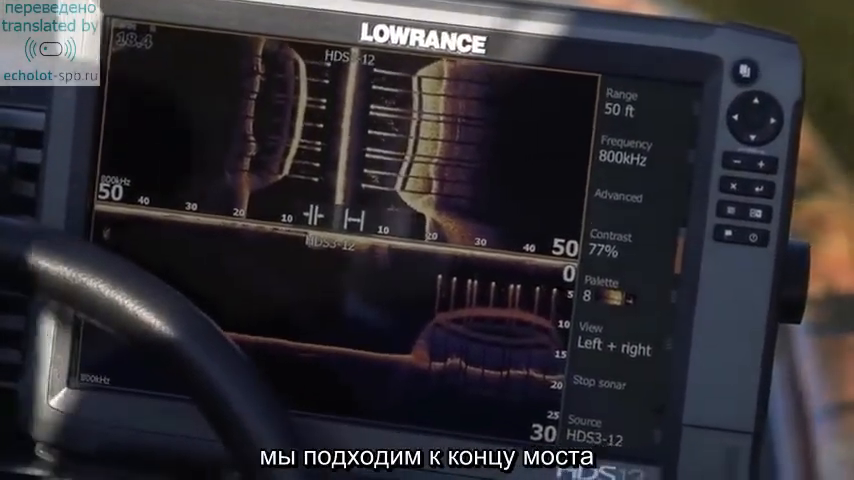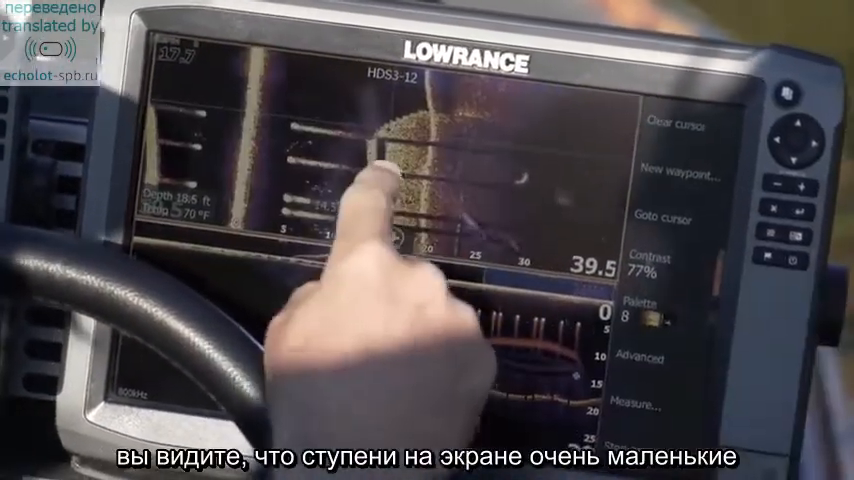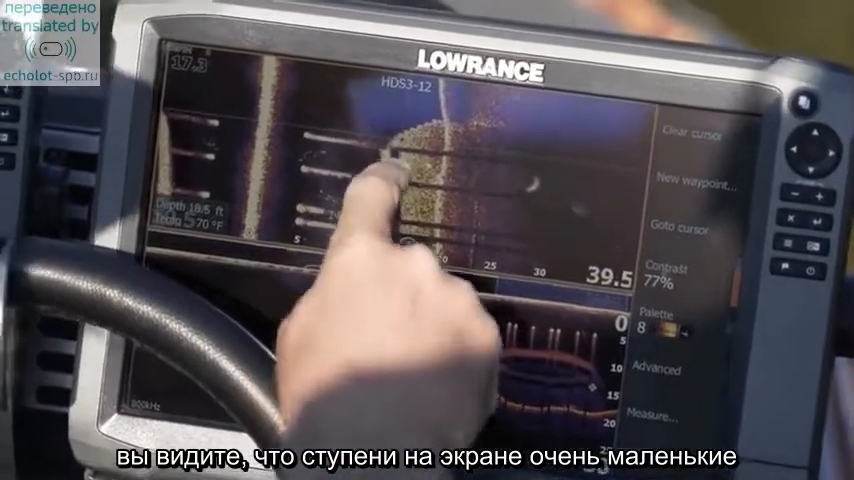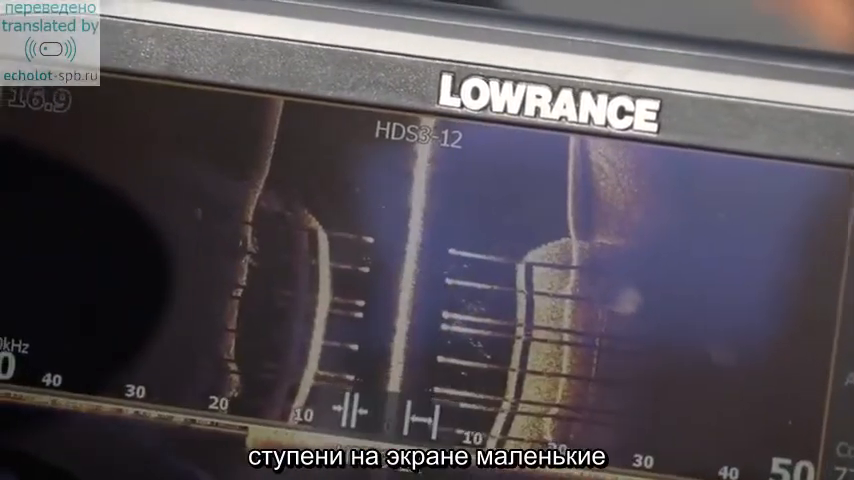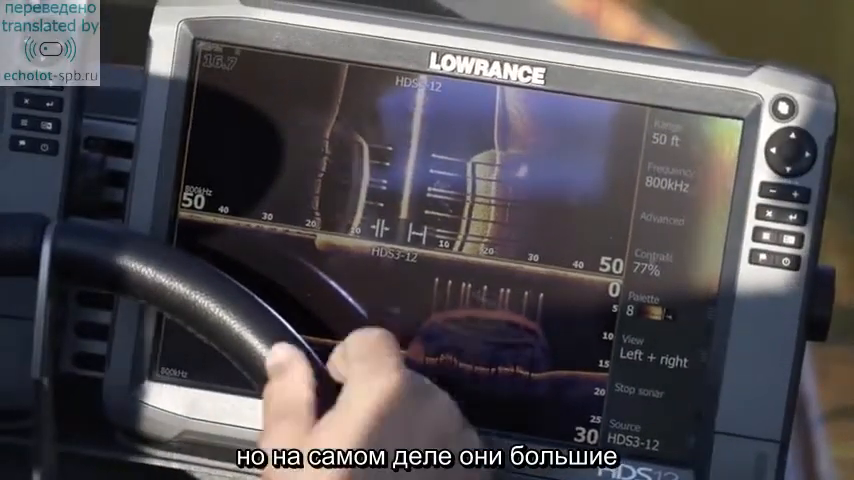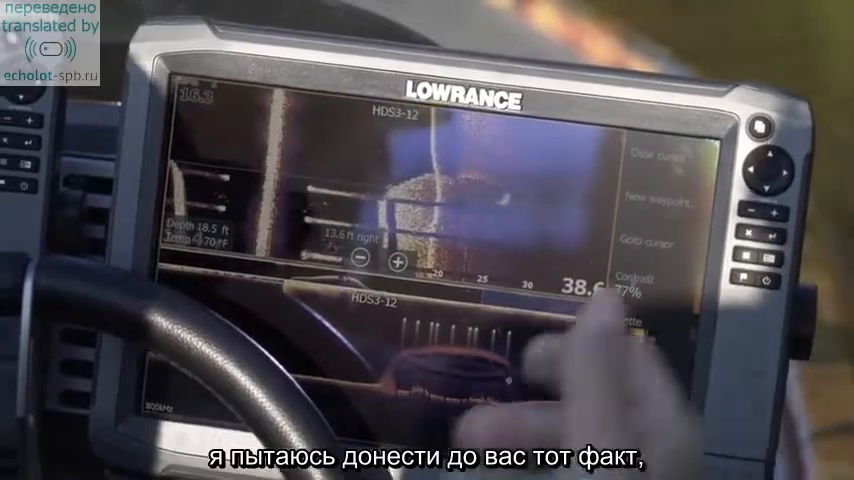So we're coming to the end of the bridge here, and as you can see, the steps on that bridge are very, very small, but you can make them out plain as day. The steps are very small, but those are actually very big steps. I mean, there could be a 5 or 6 pounder sitting on every one of them steps. That's how big they are.